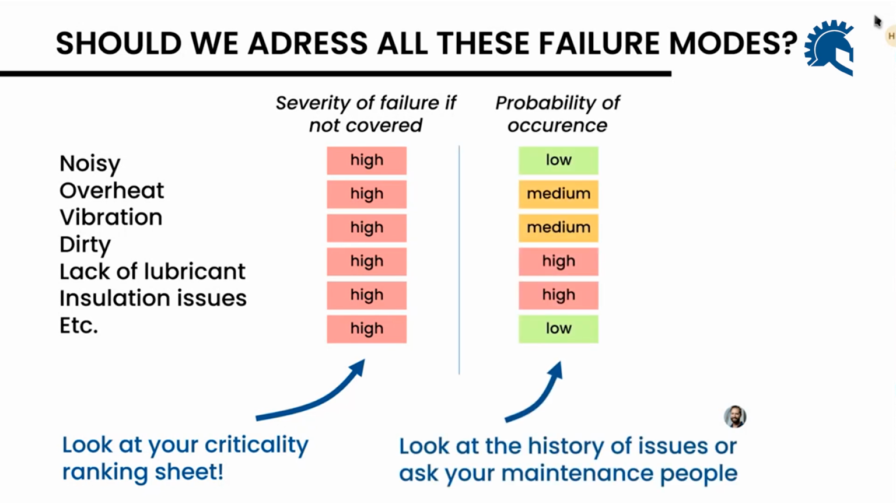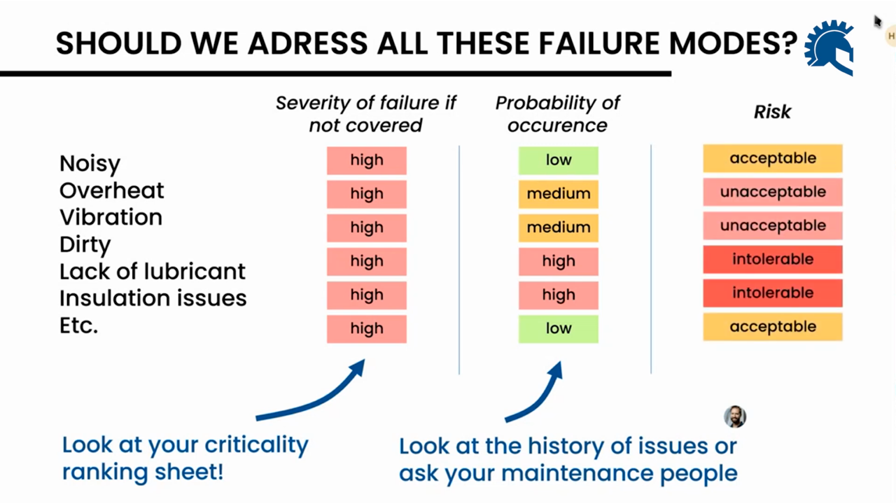Now, the other aspect we can look at is the probability of occurrence of these failure modes. So you're going to look at the history of issues, and you're going to ask your maintenance people, okay, what's the probability of having overheat, noise, vibration, etc.? As you can see here, I decided to put a high level of severity for all failure modes. And I decided to put different answers here in terms of probability of occurrence, which will in the end give me acceptable to intolerable risk associated with each of these failure modes. Right? And of course, we're going to address those failure modes based on the risk.